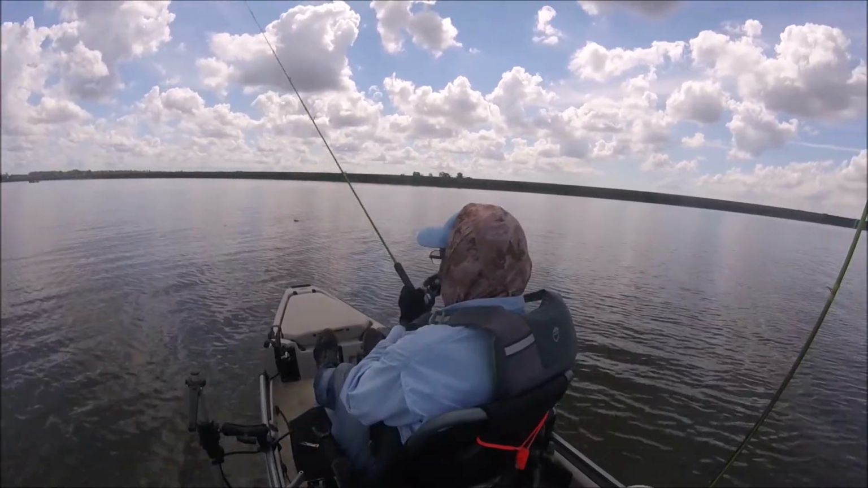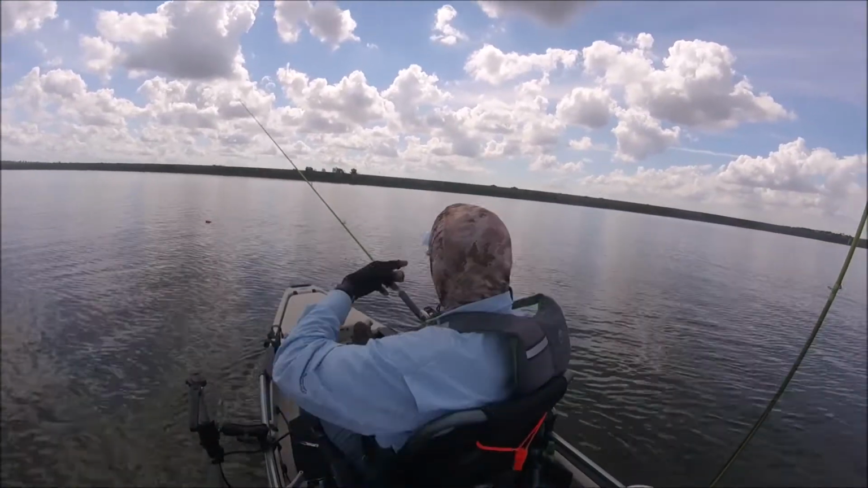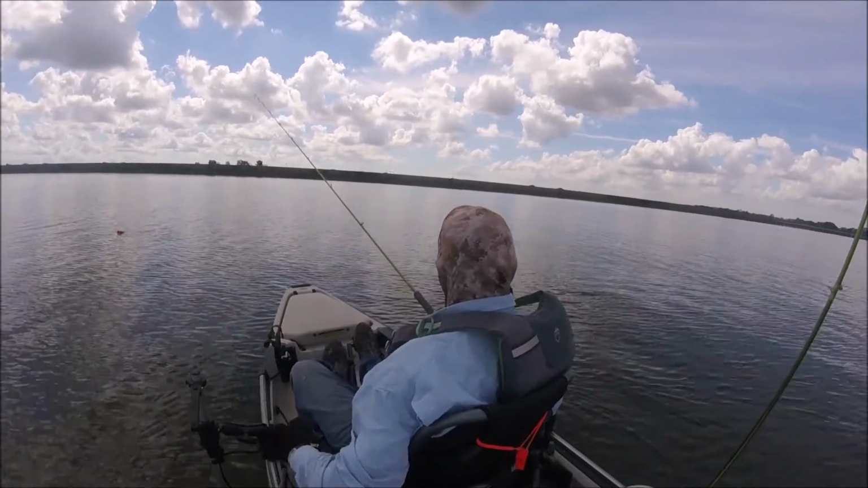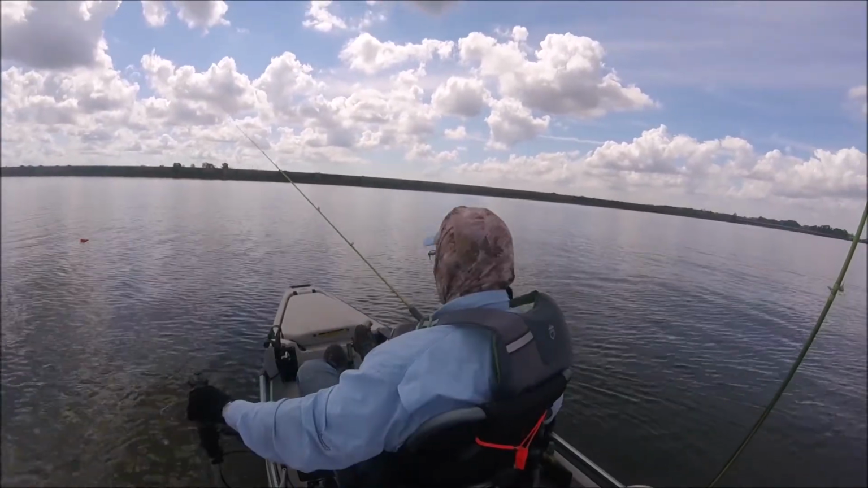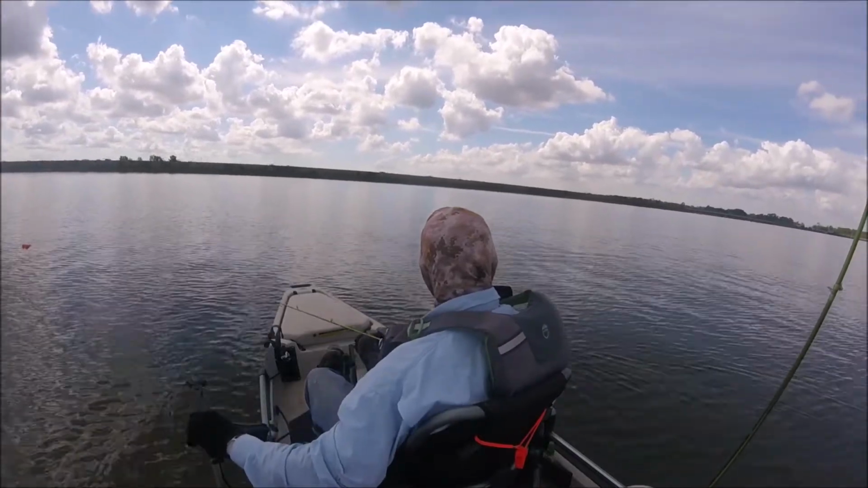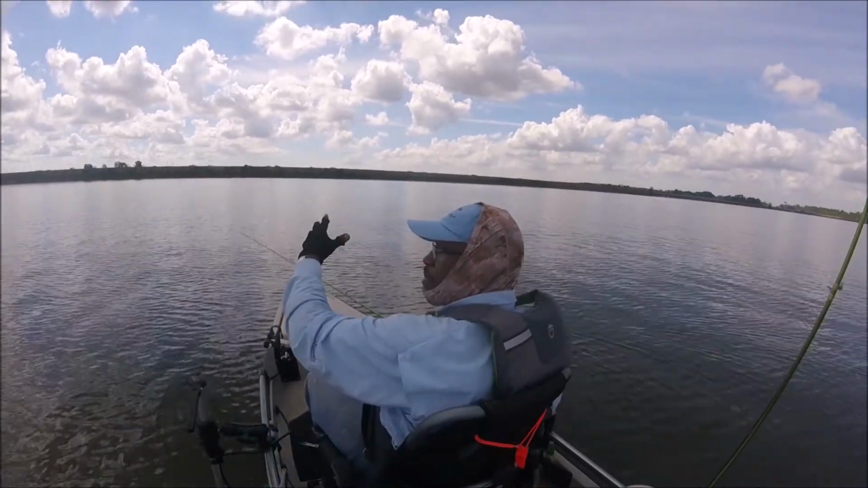Oh man, did I have to work hard for these fish today. Clear across the lake, whole nother set of pilings, and man, have I got on some good solid fish right out here. They're out on the end of the limb.